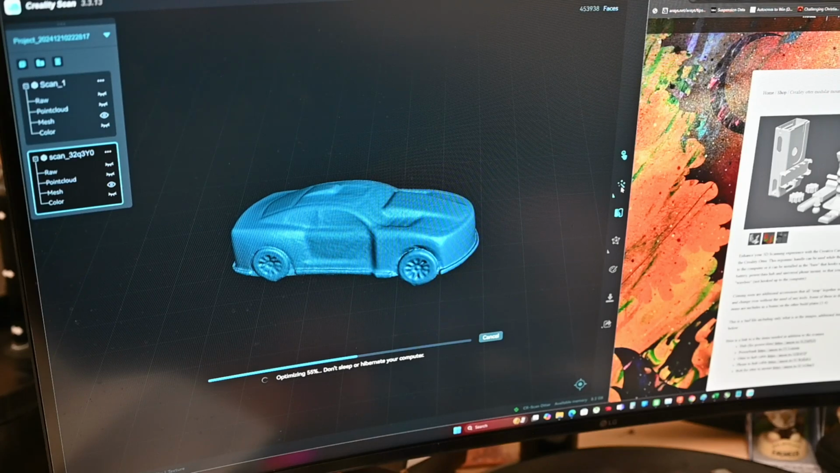And one of the things that you'll be able to look at once this model is done being meshed is the amount of faces between the two. And what you'll notice is right now the amount of faces shown is relatively low. It's a little less than half of what the desktop scanned model had.